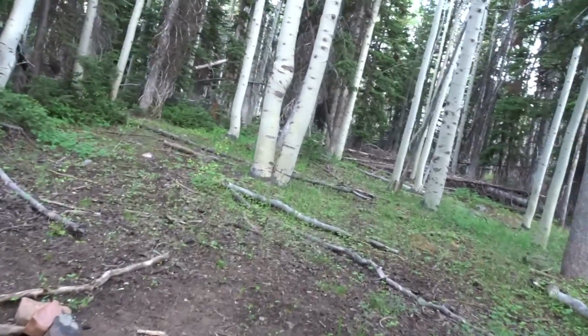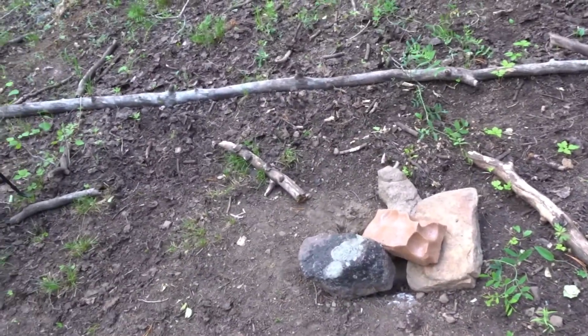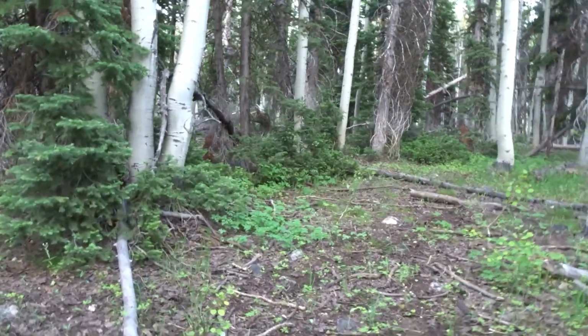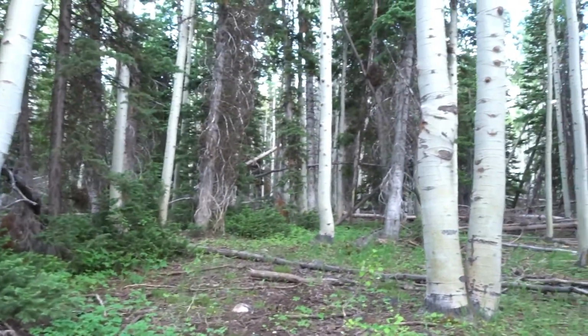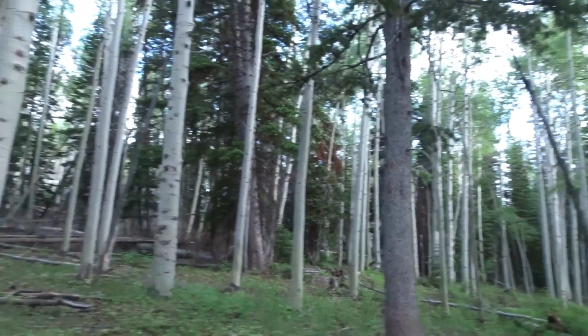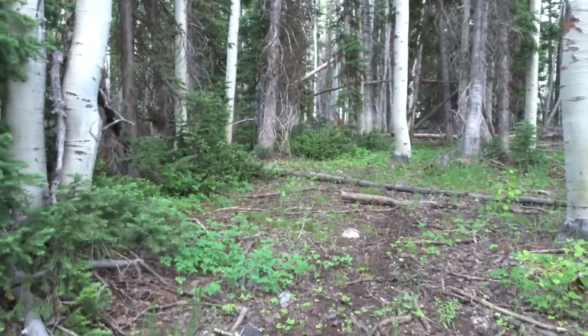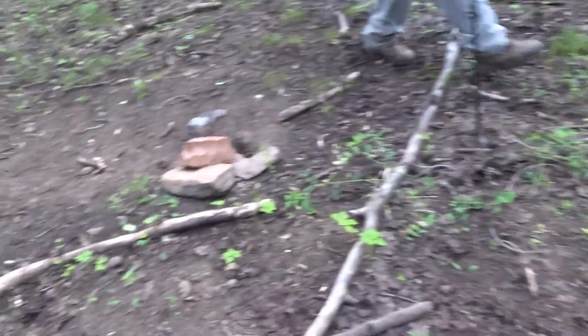This one has definitely been hit a lot more than the other one. Camera's there, salt lick's there. Typically they come down this trail over here or through the back over here. So you can see the trail right there that they come down. Got some good prints here.